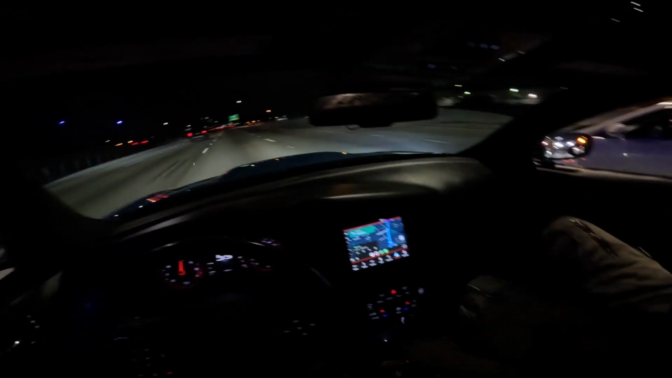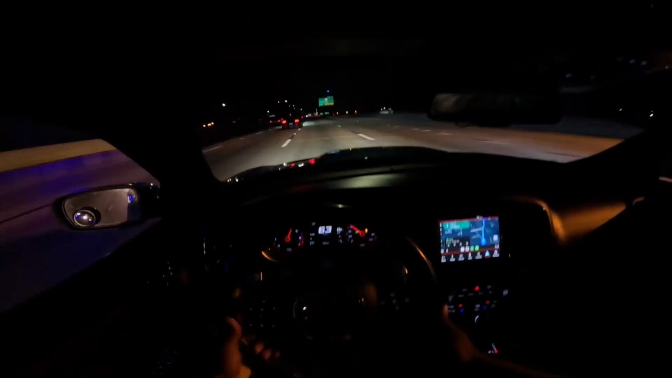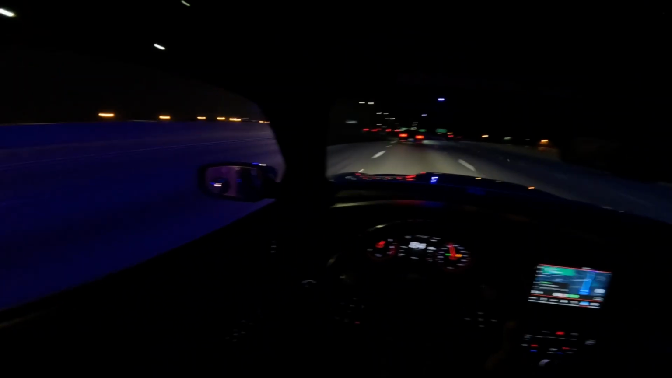Count it off. Set off. Ready? 1, 2, 3. That Mustang was in the way, bro.